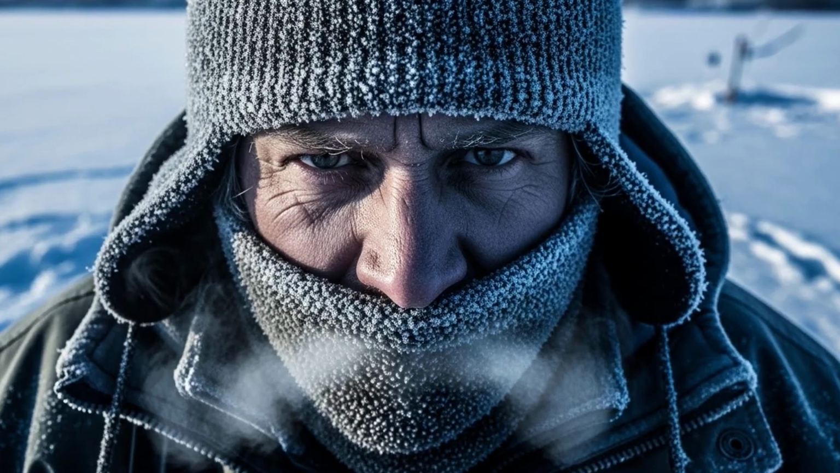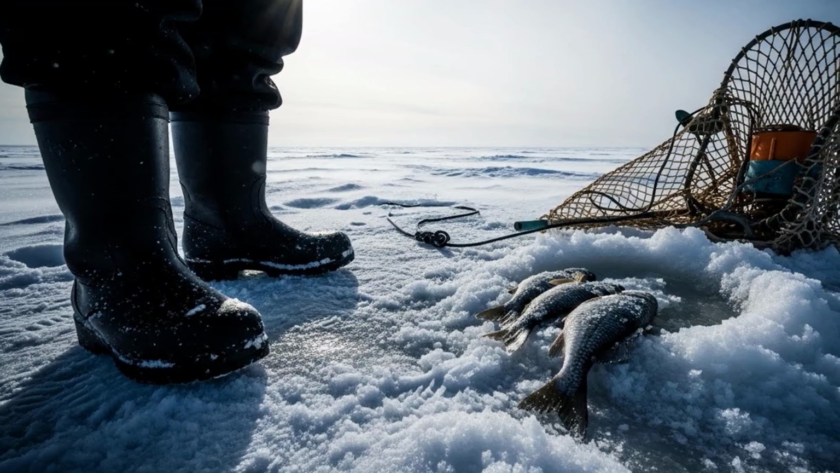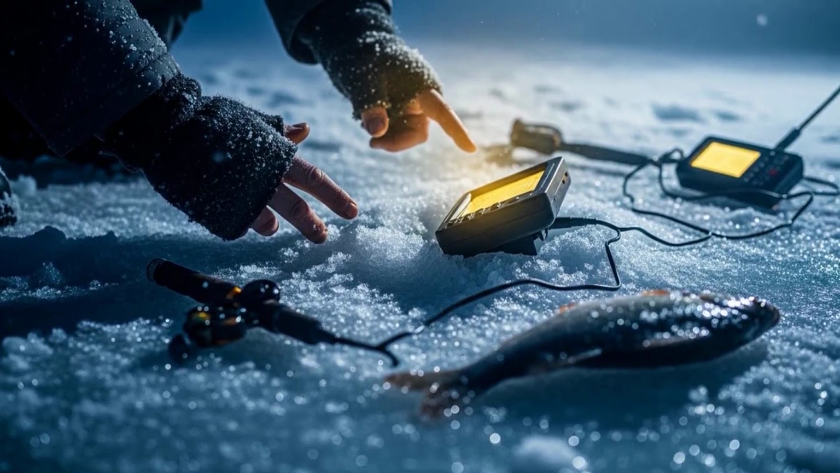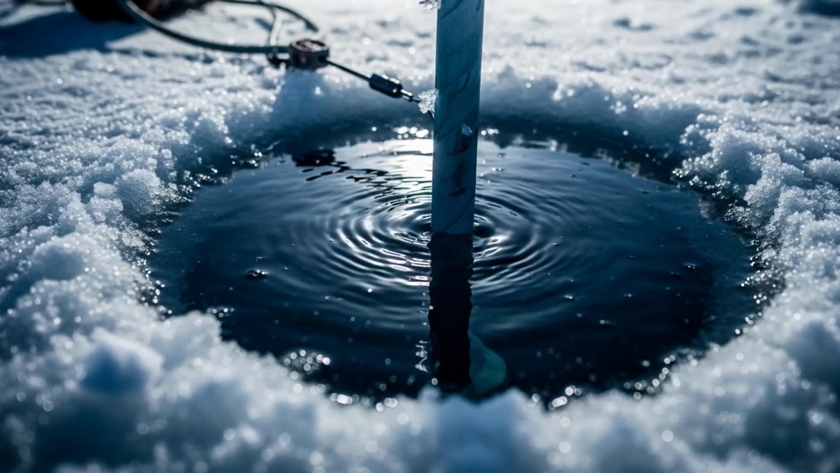Let me ask you something. Are you absolutely certain, 100% positive, that you know where to find roach in the dead of winter? Because what I'm about to show you might just prove that decades of common knowledge have been leading you completely astray. Today, we're not just talking about roach depth.